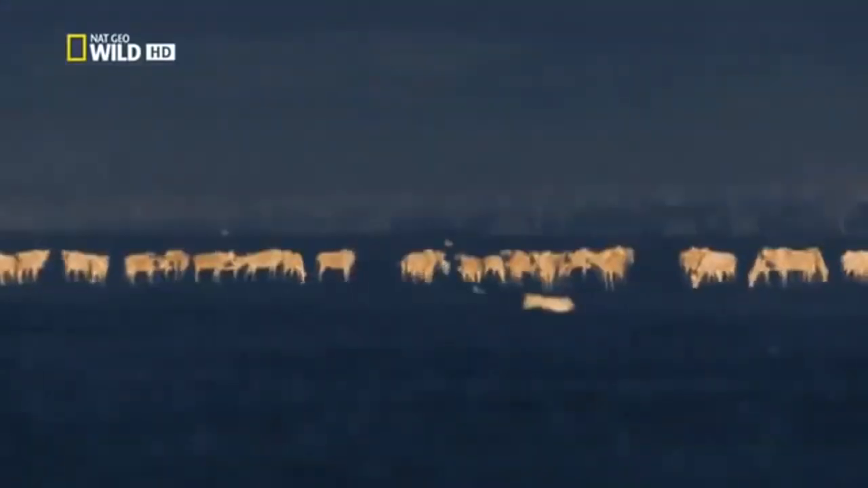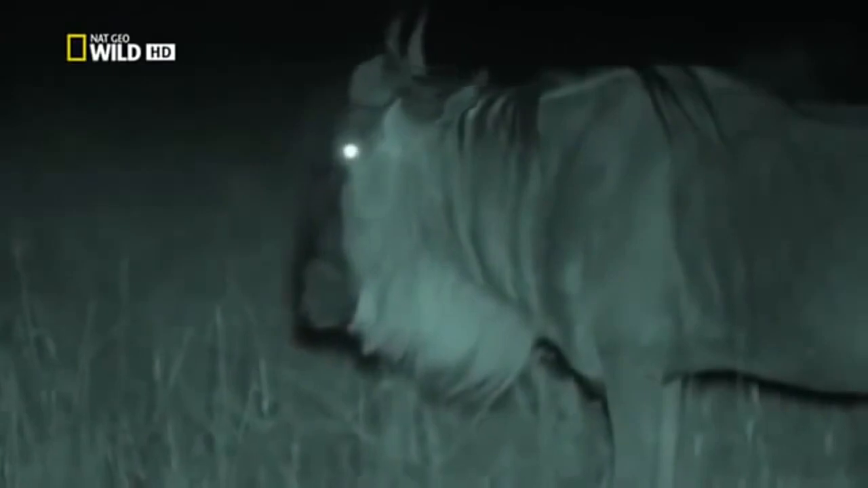We can only see her with the aid of infrared light, or with the thermal camera. The wildebeest have no idea what's about to happen.